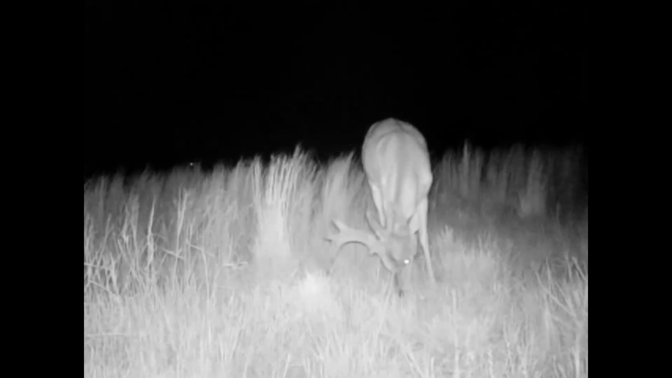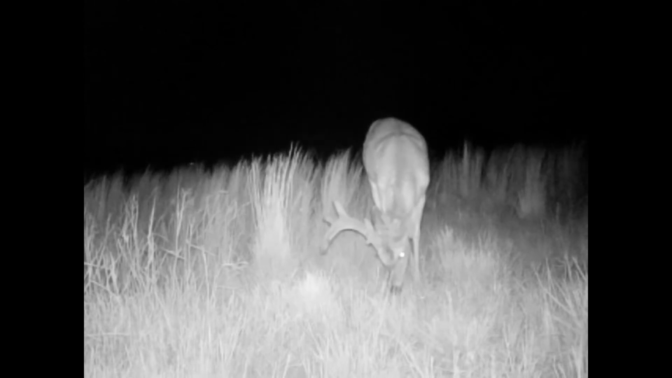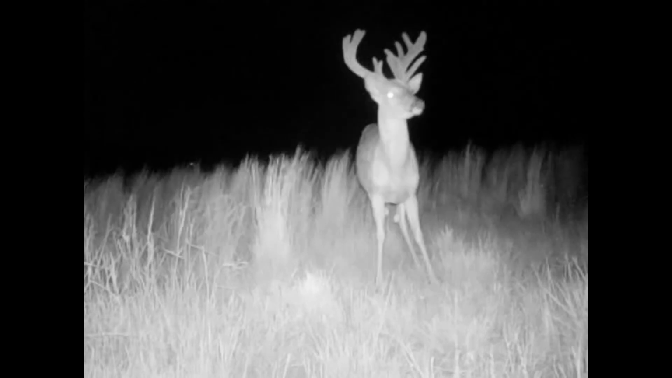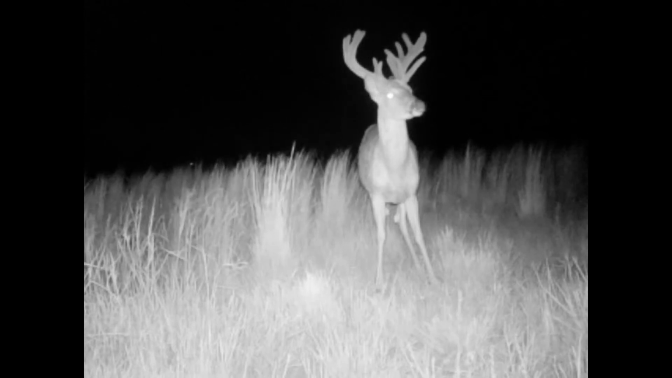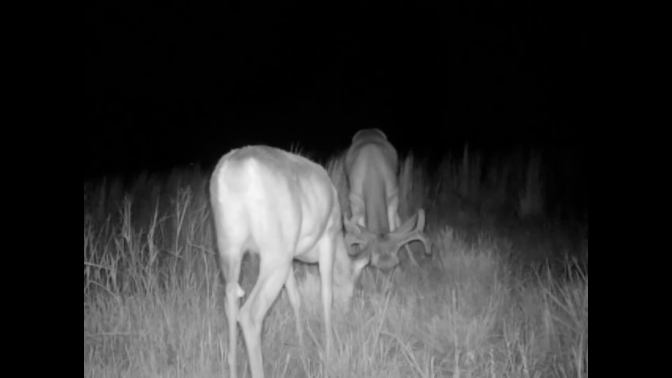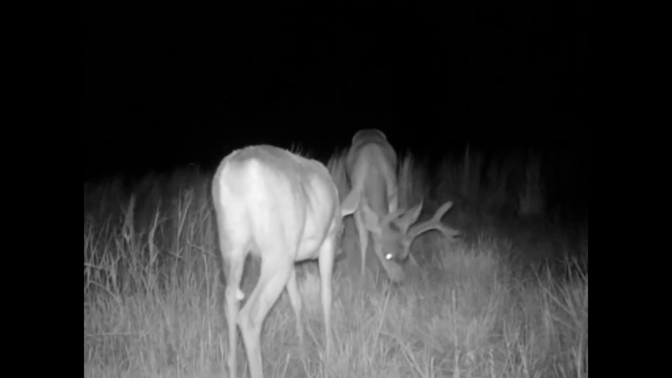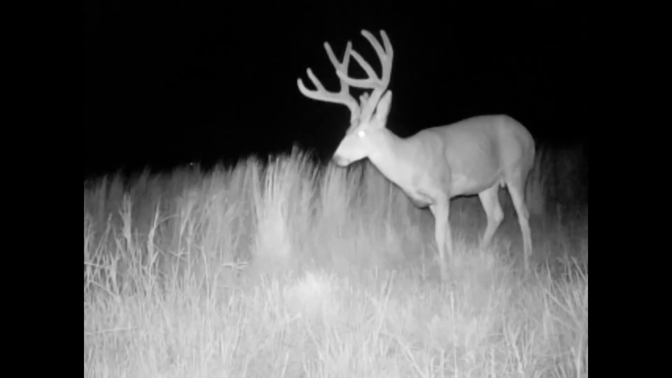And there's Mac back again, coming in. Man, he looks good. Whenever he sits up there like that, it just makes you, oh, that's long. Just that third main beam, that's pretty neat. And we got another muley, little fork muley comes in. Not bad. I mean, there's a bigger muley shows up. It's nice to see some muley show up, guys.